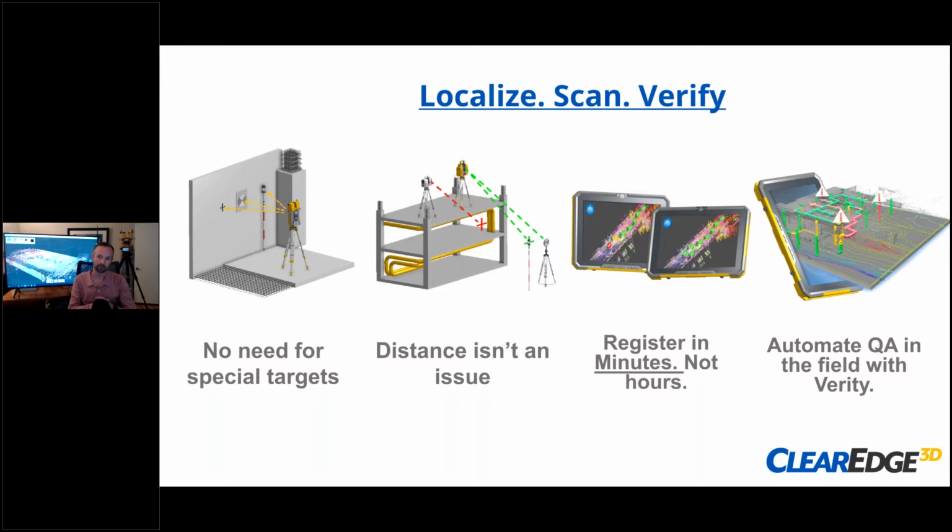because it's happening in real time. And then the last portion is automated QA/QC, because Verity and Rhythm are both on the tablet, which is great.